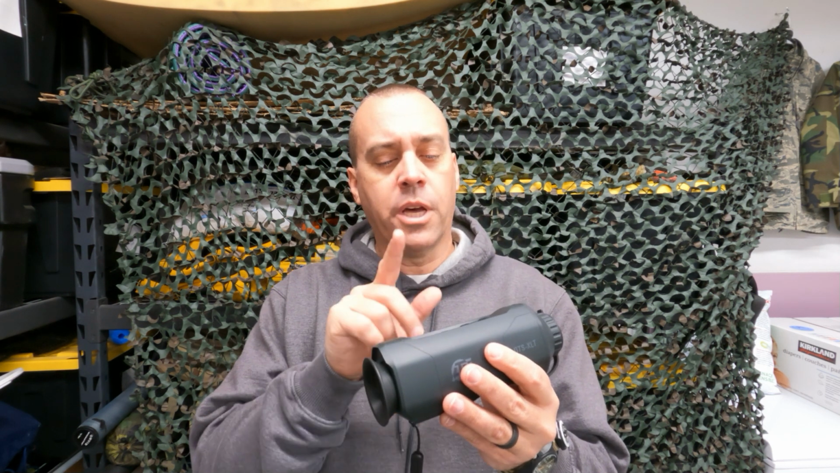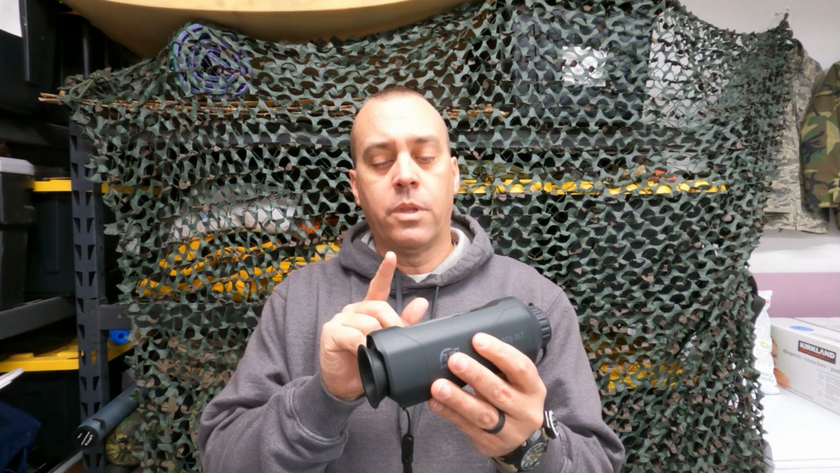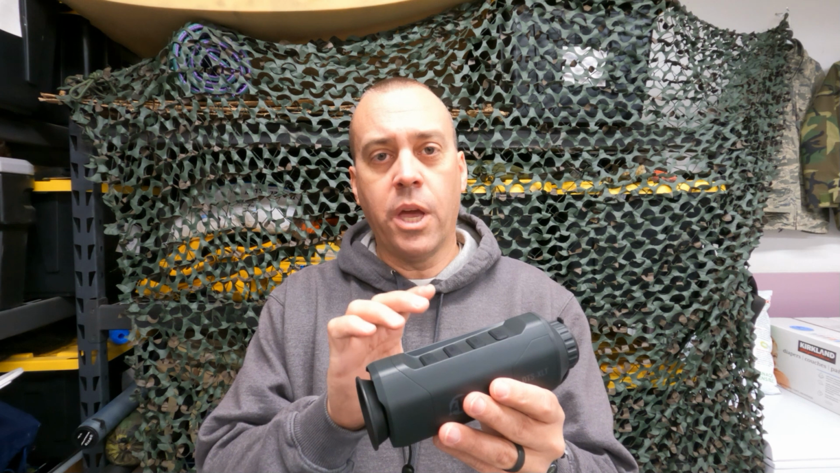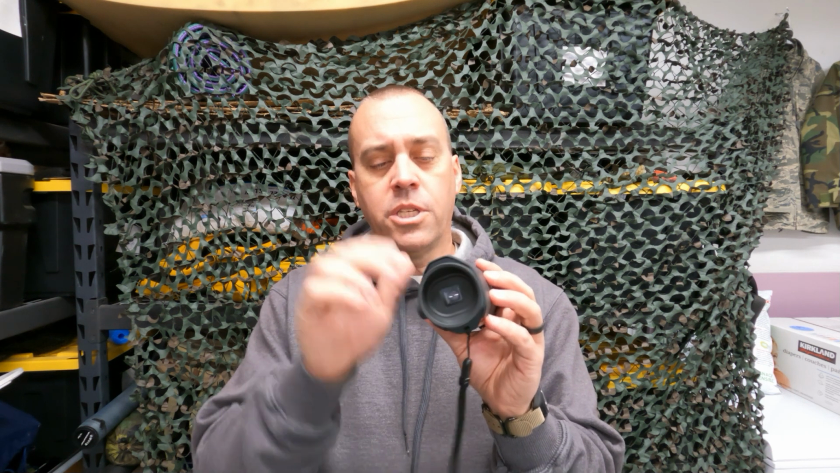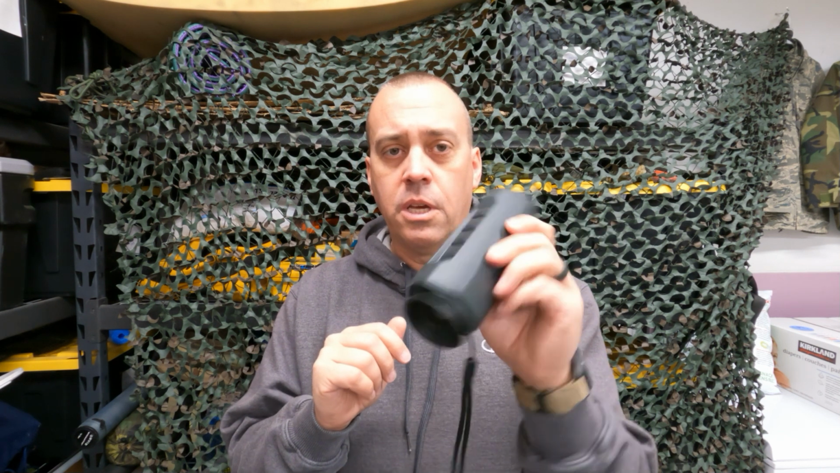Some of the features: it does still photos and video. It does have magnification 2.5 to 10 power. When you look through it, you see the screen and it'll say 1, 2, and 4. So 1 power is 2.5 magnification. That's what that means.